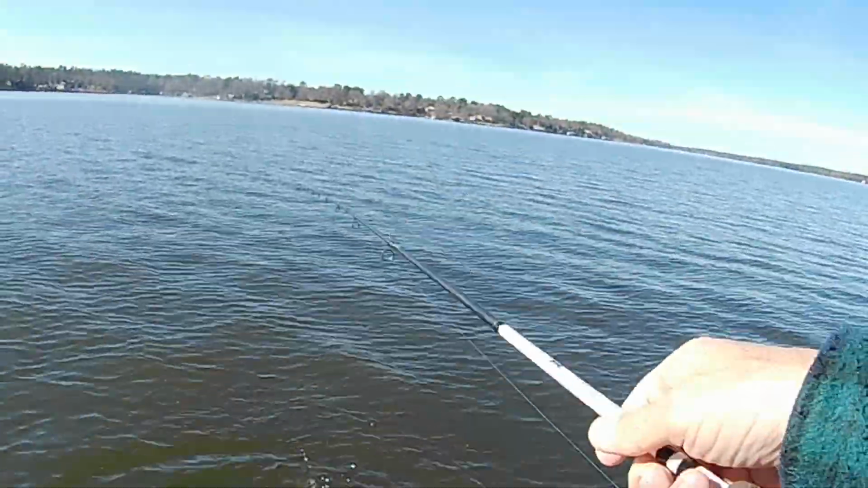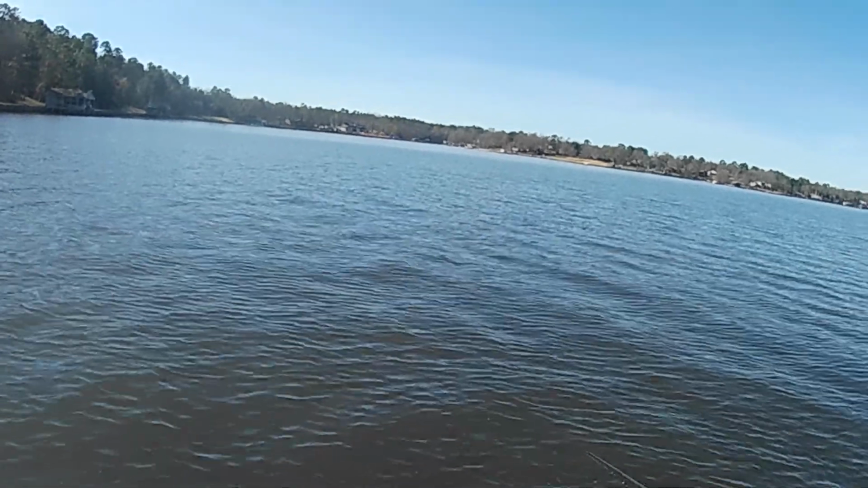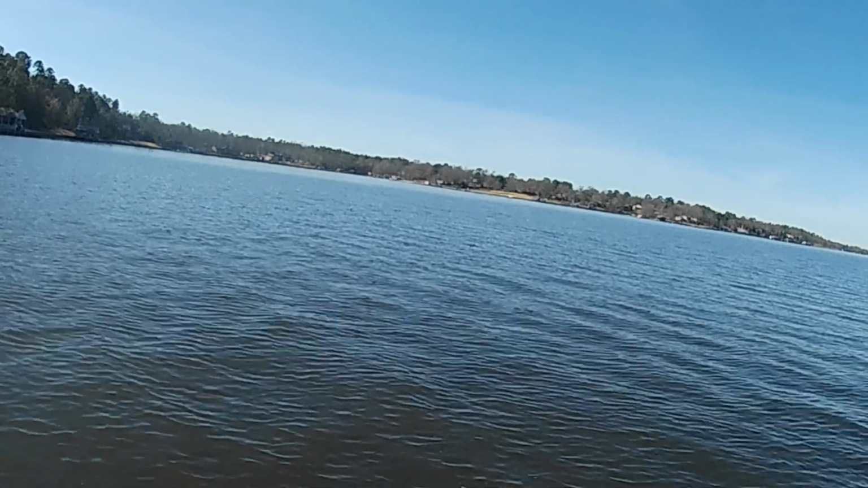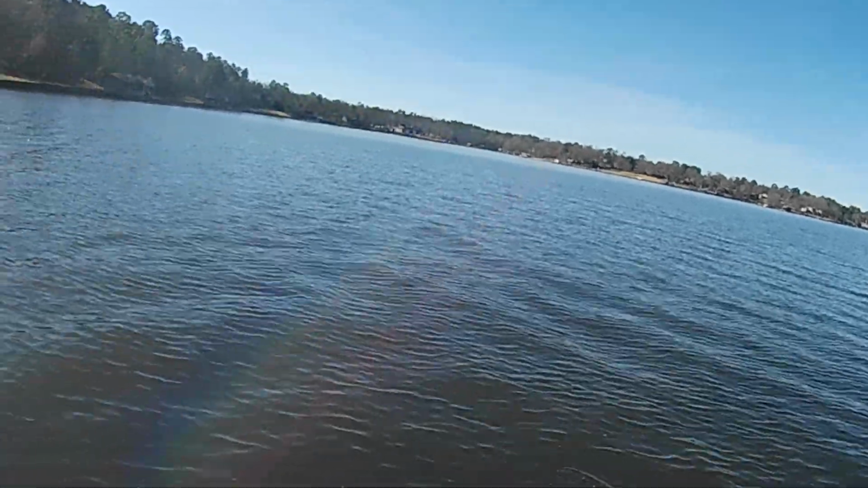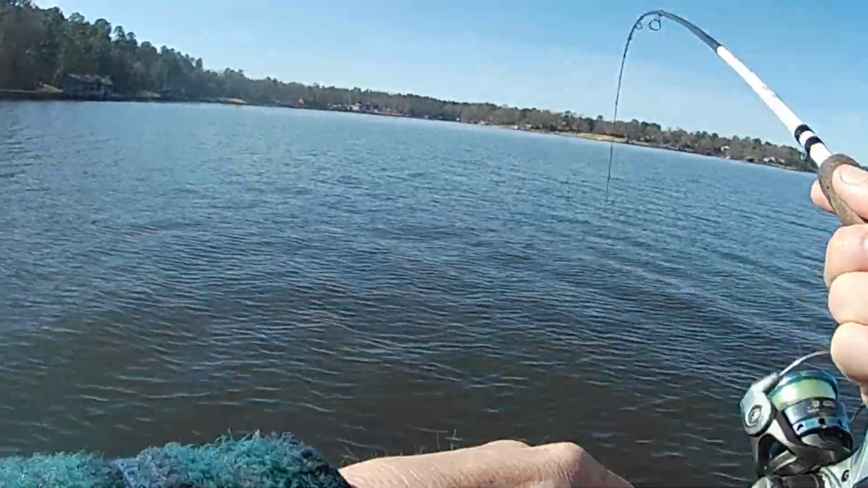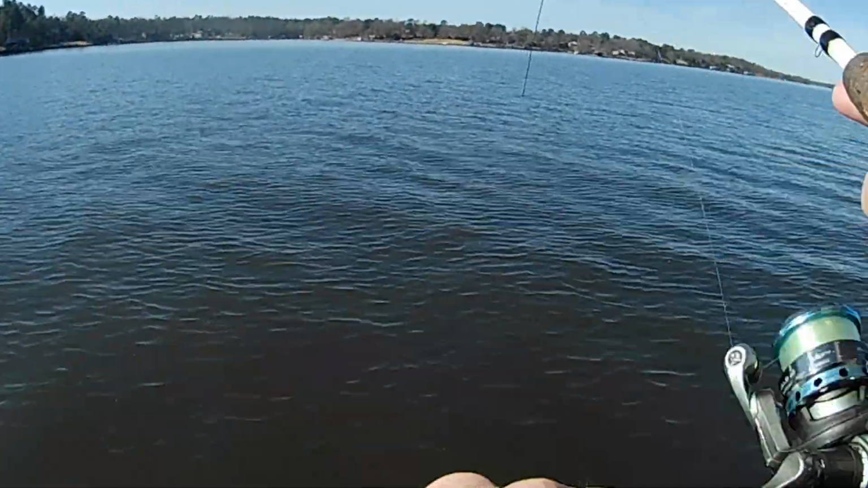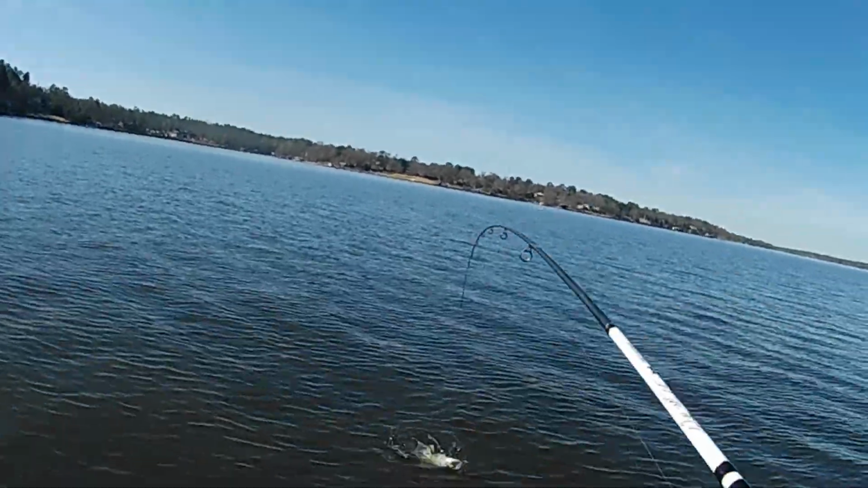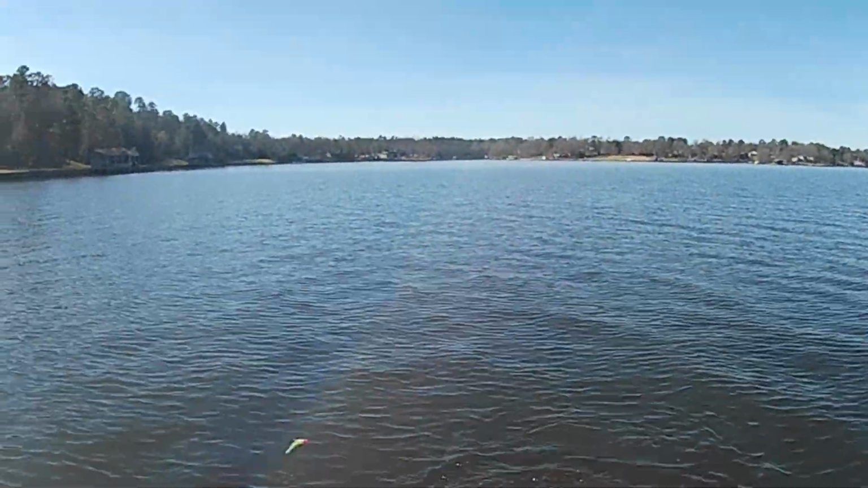Let him grow up. Get back down in there. See if we can find us some bigger ones. There's got to be some bigger ones biting in this lake somewhere. Especially with all this bait down there. There's another one. Hey, now I think that's a little bigger there. He's acting a little bigger. All I did was get it right back down in there. I mean fast too. Oh yeah, look at here. That's a good one there.